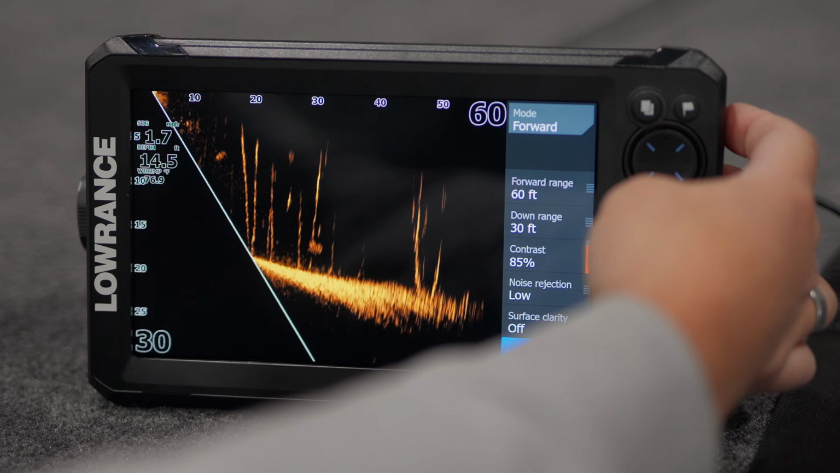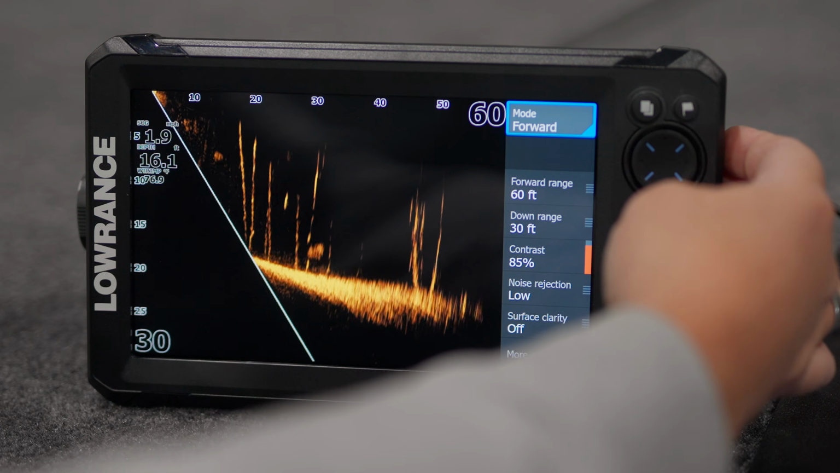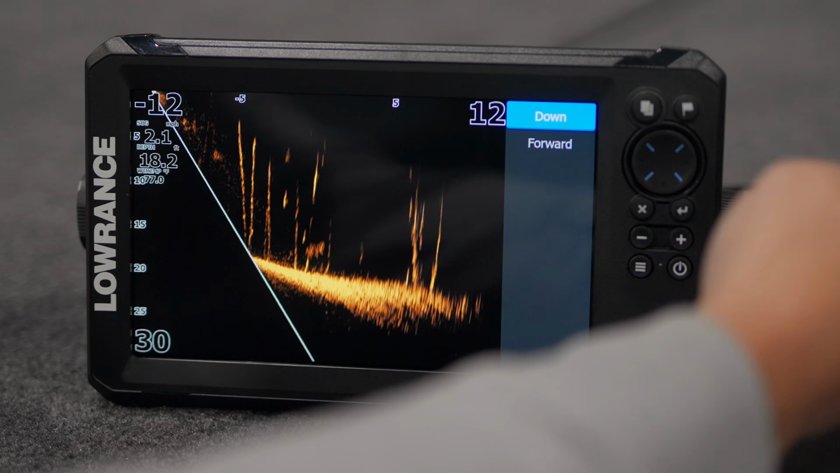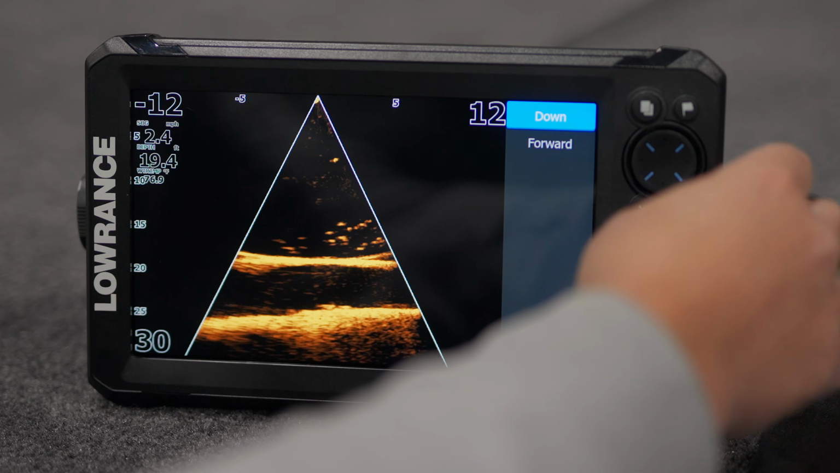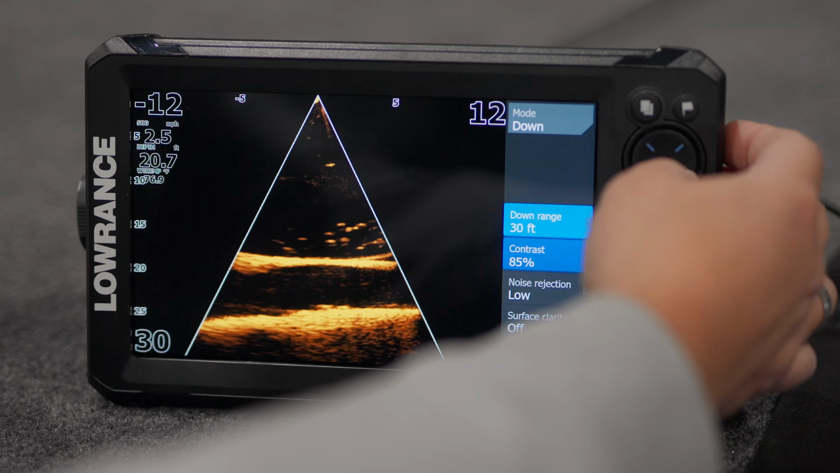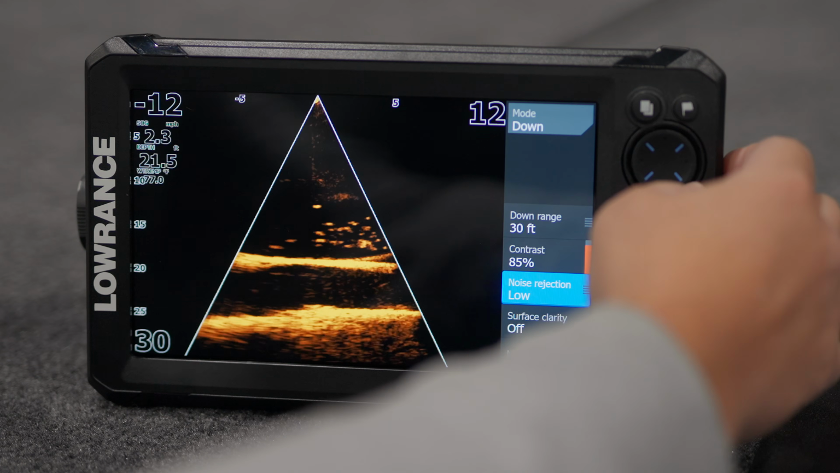That's where we can turn that on, get out of that. Again, in downrange, come up here to mode, enter, go down for our live view sonar, exit out. Again, we still have all of our menus here: downrange, contrast, noise rejection, surface clarity.